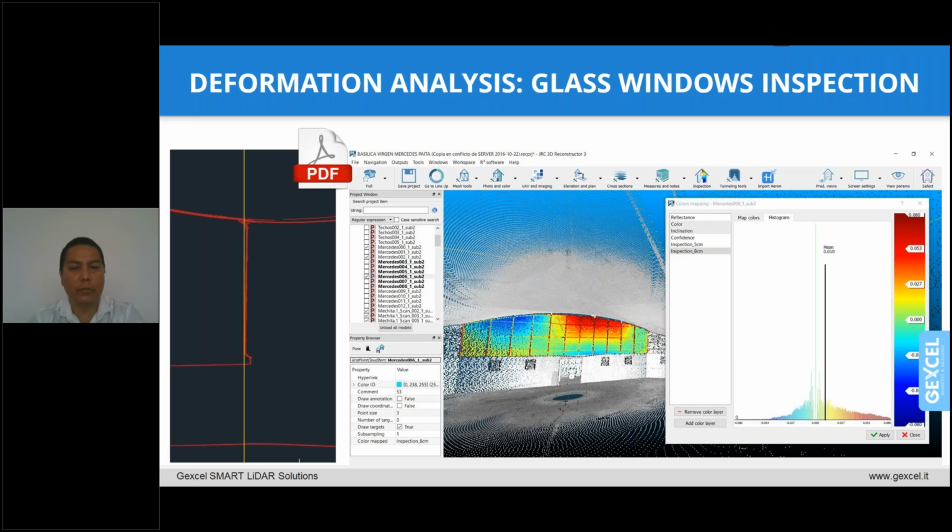The buildings presented deformation problems in floors and walls, which were evident with the first orthophotos generated as sections. With this information, the first hypotheses about the structural behavior of the building could be made.